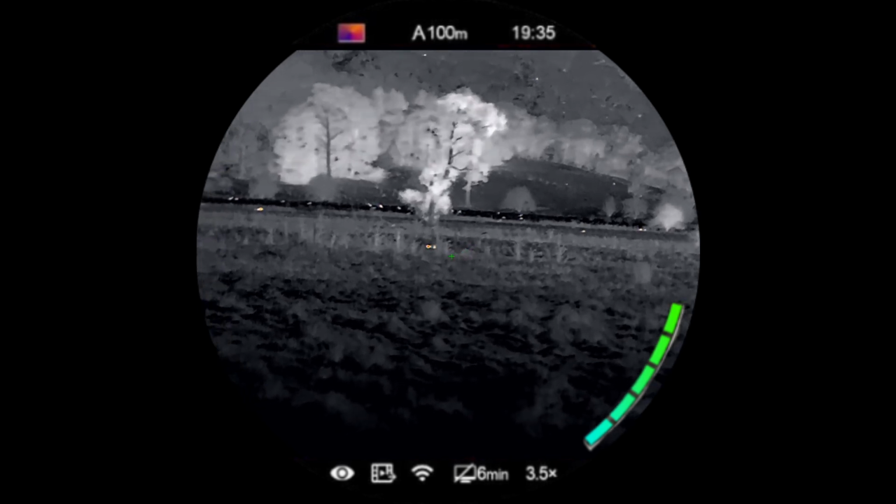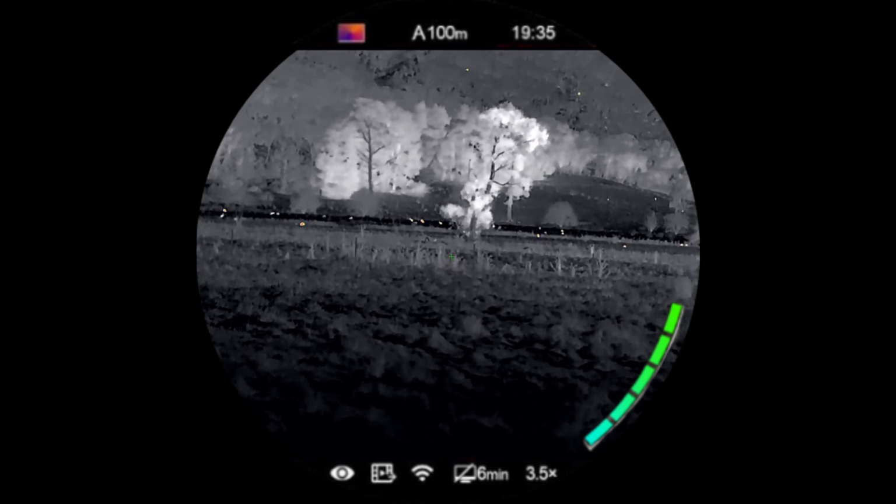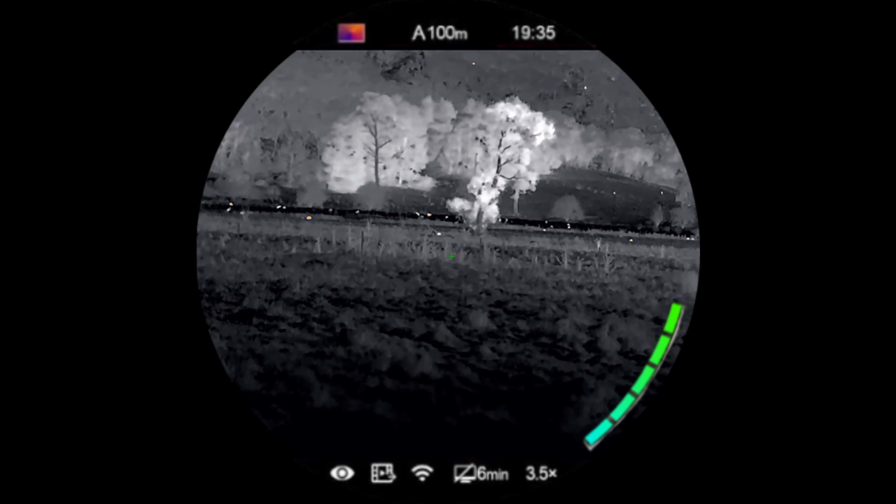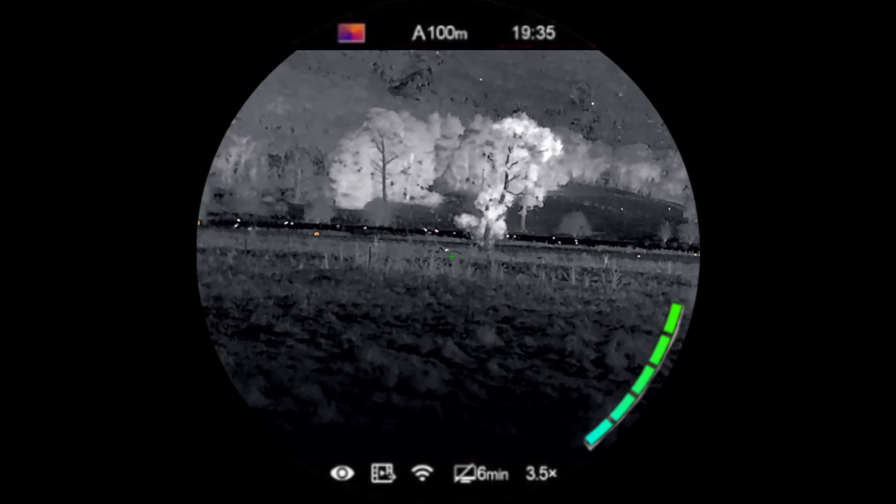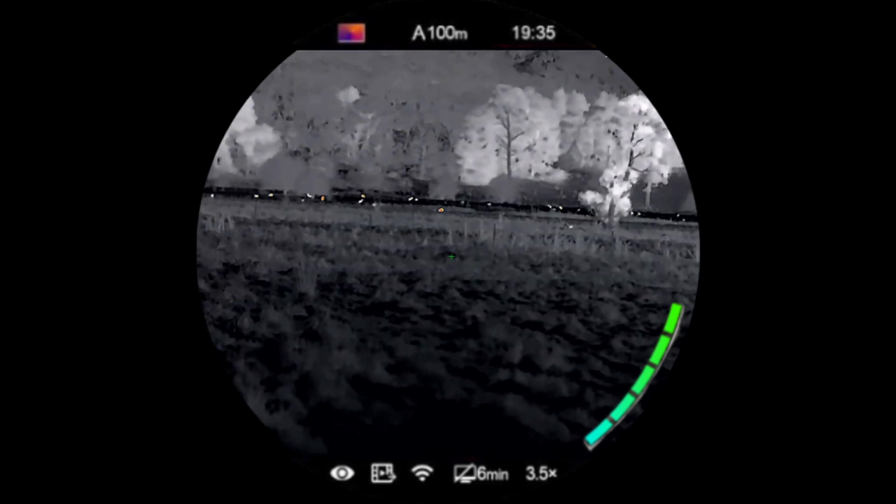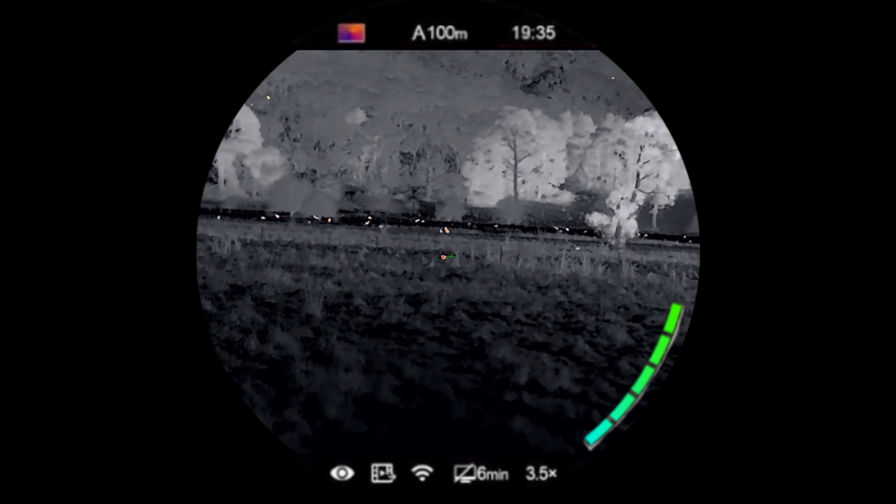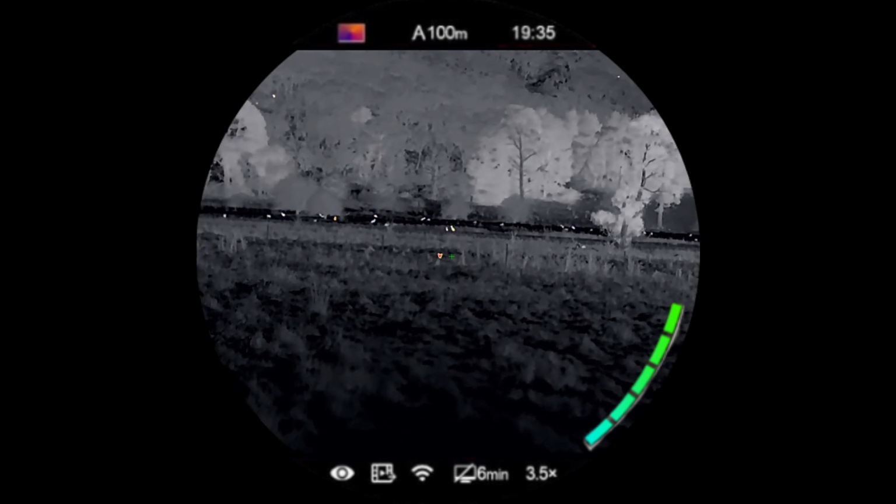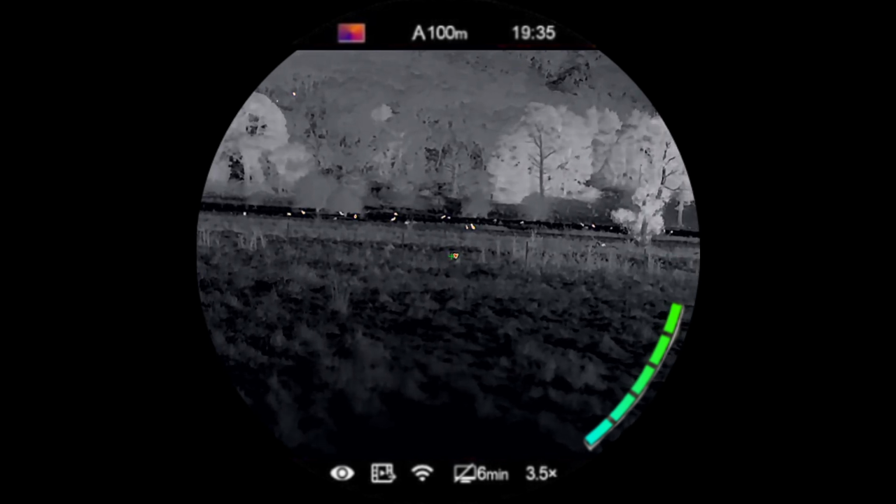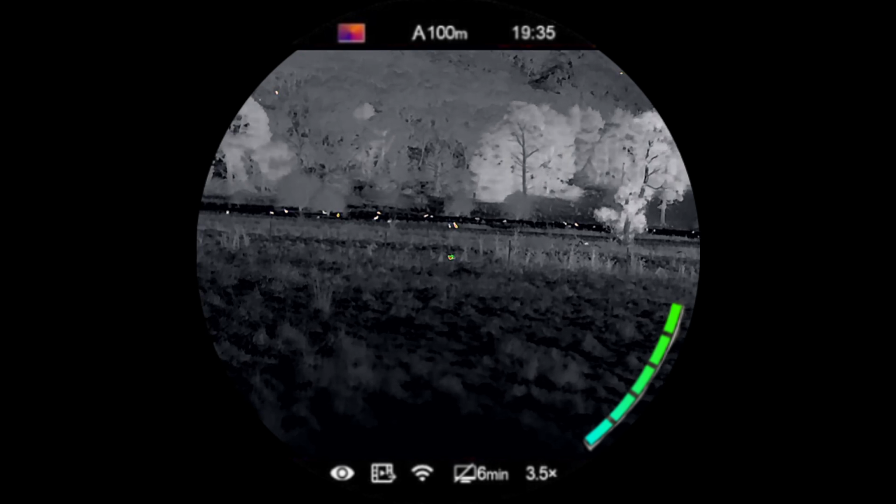Okay. Just behind that thistle. There's something else behind him. Just there. Not too worried about that. And there's kangaroos in the background. Okay, there he is. Come on. Oh, fuck. Okay, he's on this side of the fence now. Oh, actually, no, he's not.